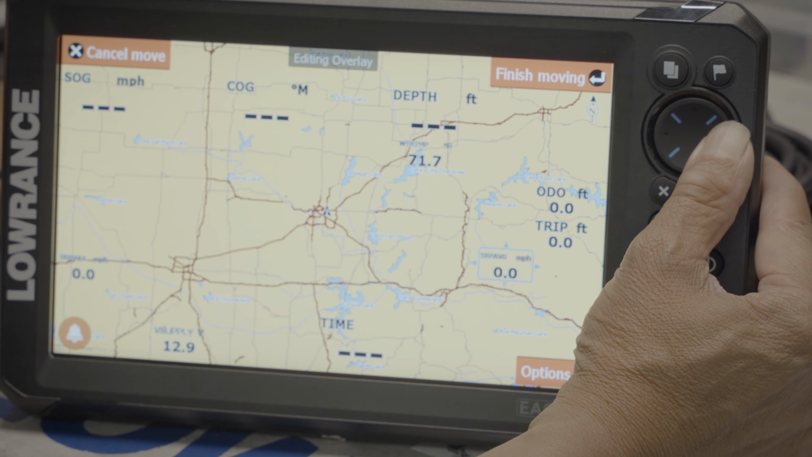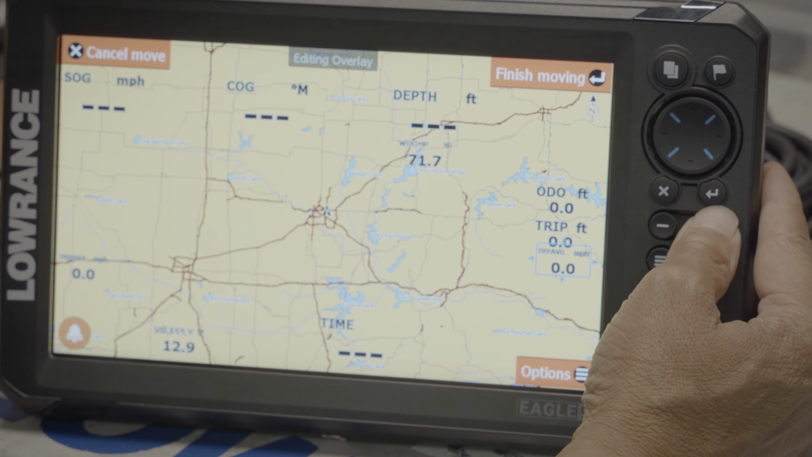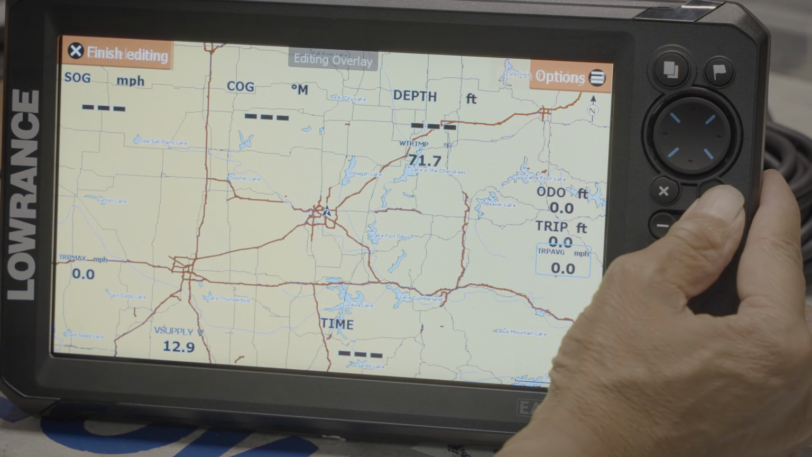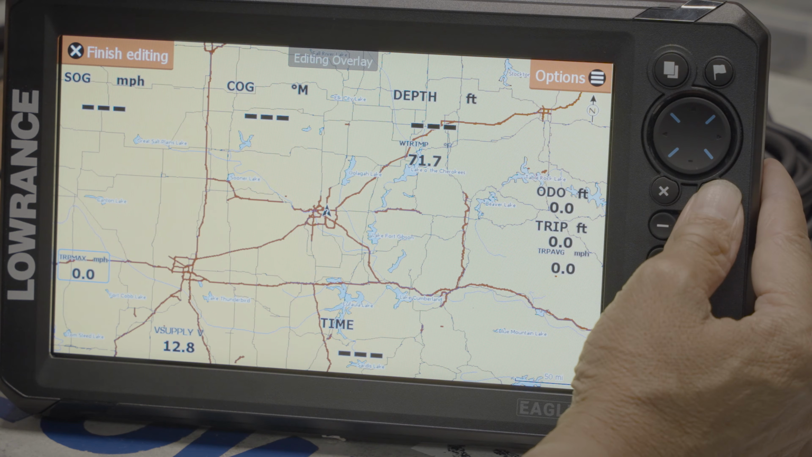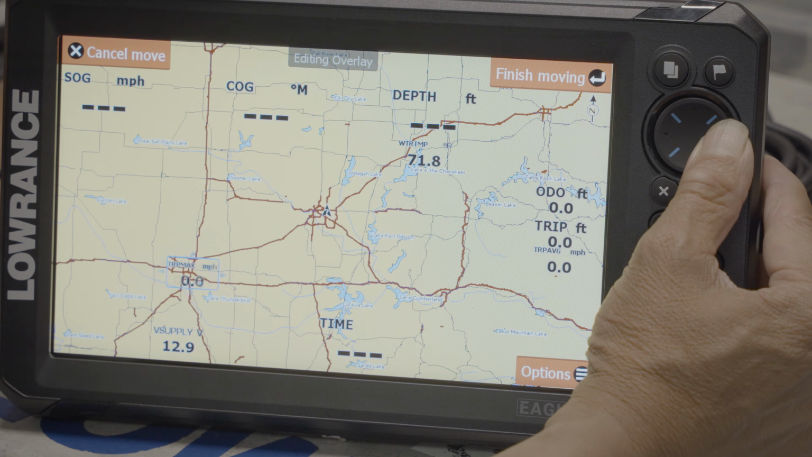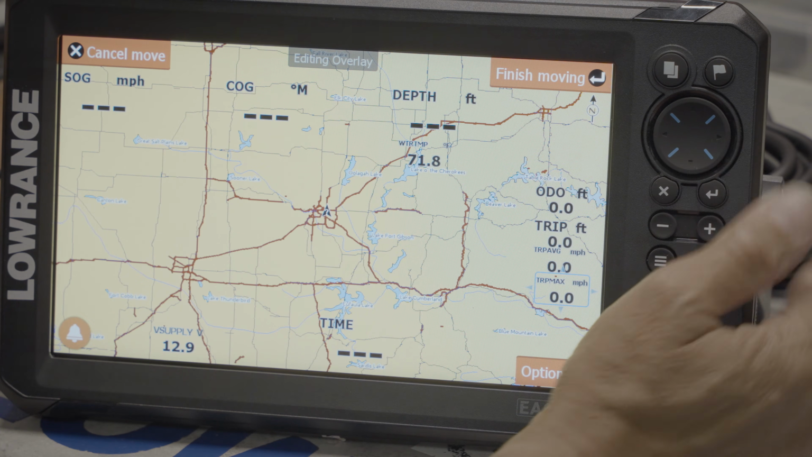So the reason why we put a trip computer on the unit is it tells us how far we go on a tank of gas. It just gives us a reference point, so it makes it a lot friendlier, so you understand what your boat's doing. Enter. This is the last one. We move the max speed of your boat so you know how fast your boat really goes, and we put it right here. We're happy with it.